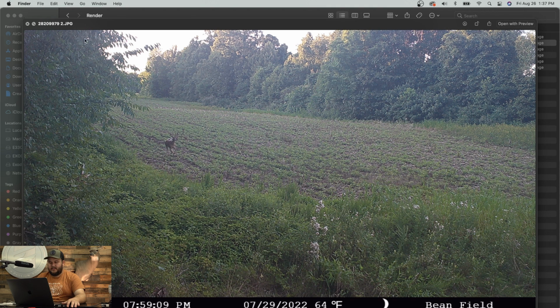So 729, when we first hung this camera, we were standing on the edge of the field here and ranged that at, oh, what'd I say it was, like 22 yards or 20 yards. So almost right on the edge of the detection range of the camera. I mean, look how far out that is.